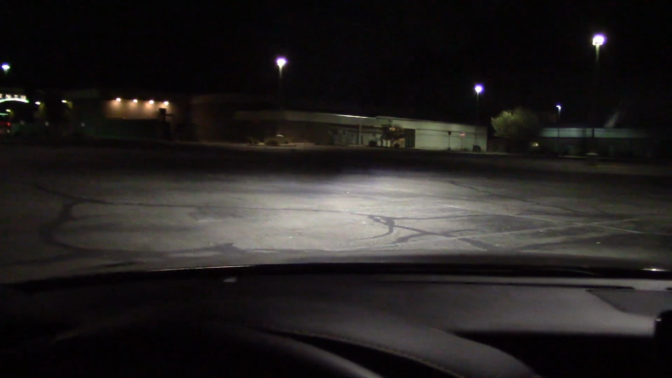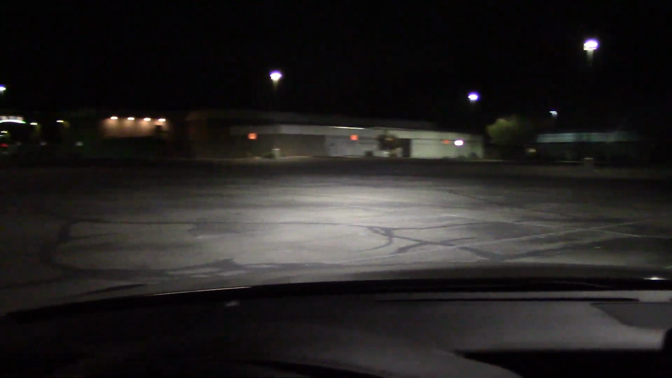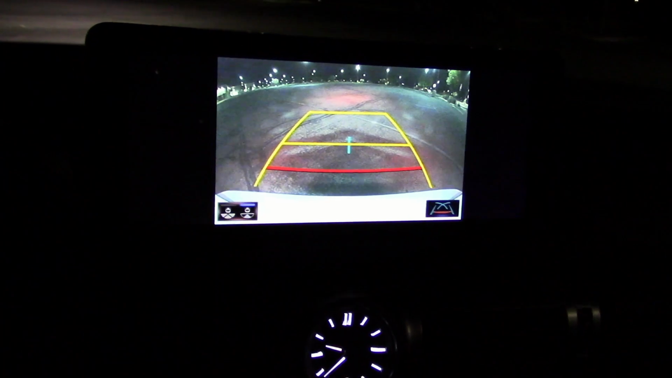So let's do some long range in the parking lot here. Reaches out, but still rather low. Wow. Now we got the high beams on. We're going to take this car out to the mountains tonight, the countryside, and see how far these will light up, so don't go away. More to see. Before that, here's the camera.